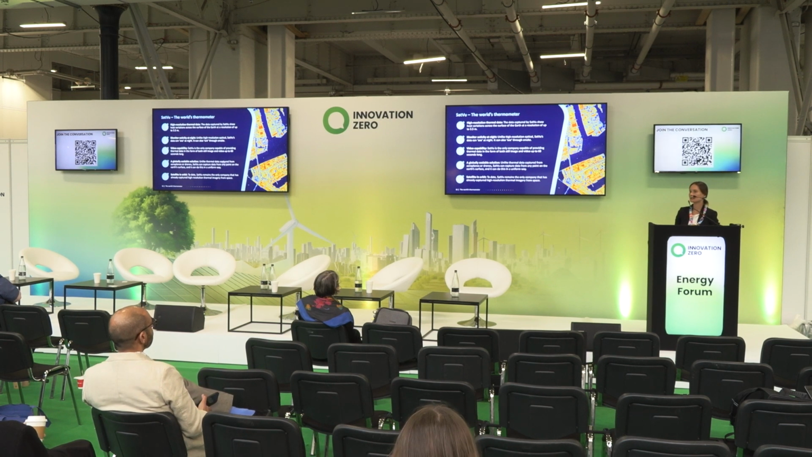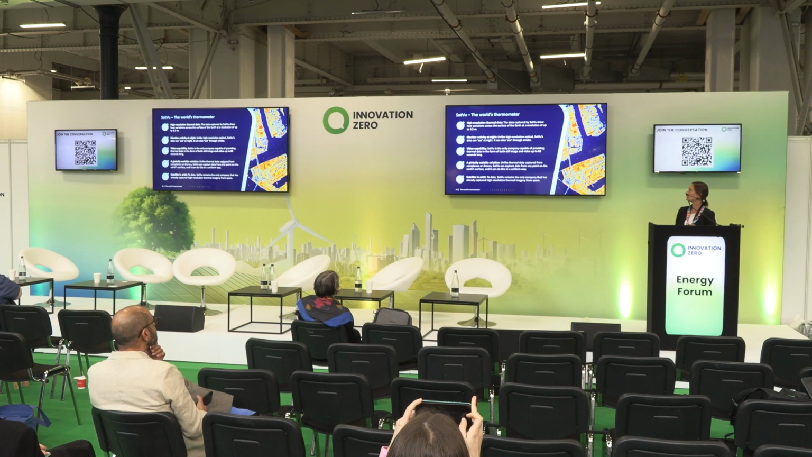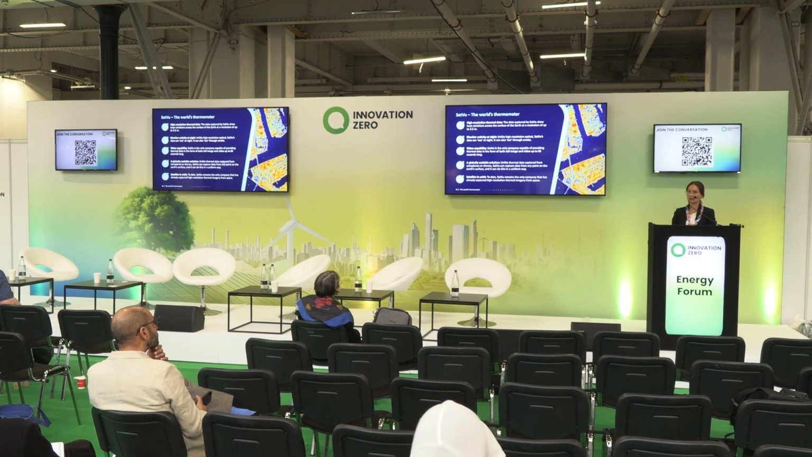So thermal data existed before. It's not something that is foreign to the industry, but it never existed at the level of resolution available at the moment through SatVu. We provide 3.5 meter resolution, which compared to other commercial satellite data providers is a huge technological leap.